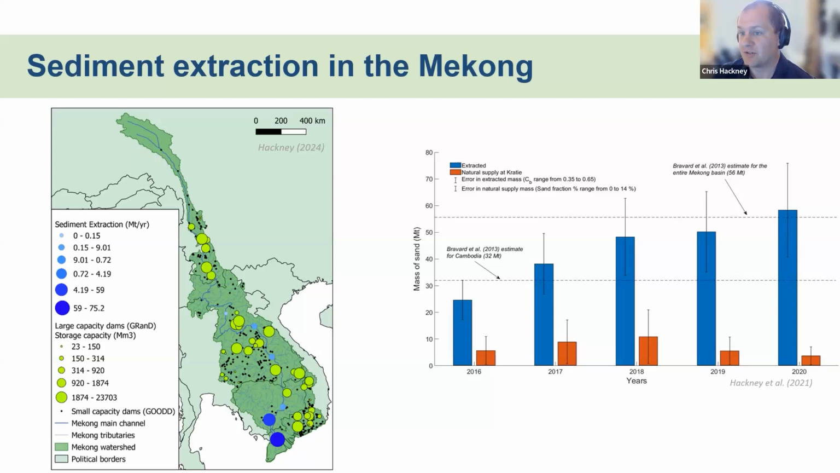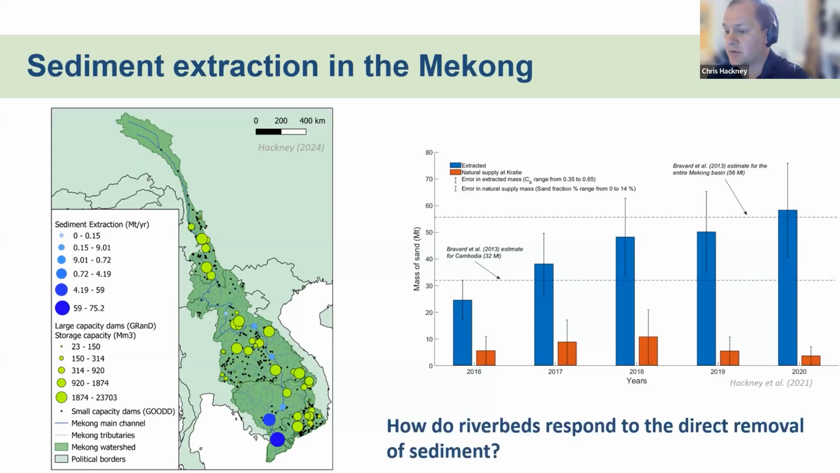So we're an order of magnitude greater in terms of how much sand is being removed from the river system than the river system itself is able to supply. And this has consequences. And one of those that I'm going to talk about today is how the beds of the river, the bed forms, respond to that removal.